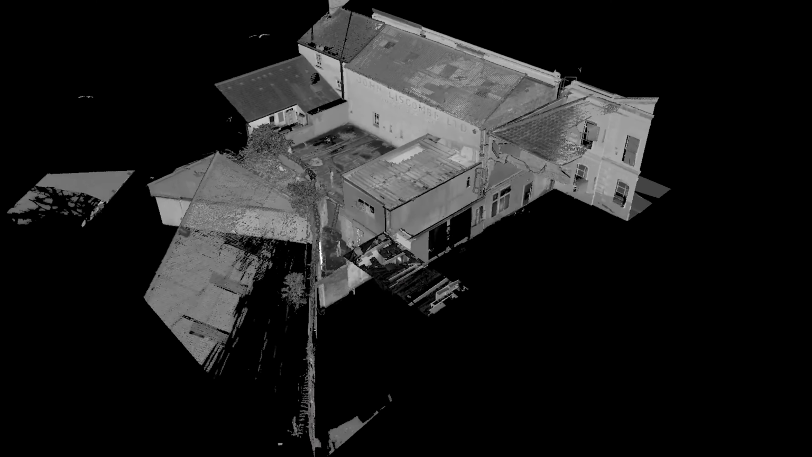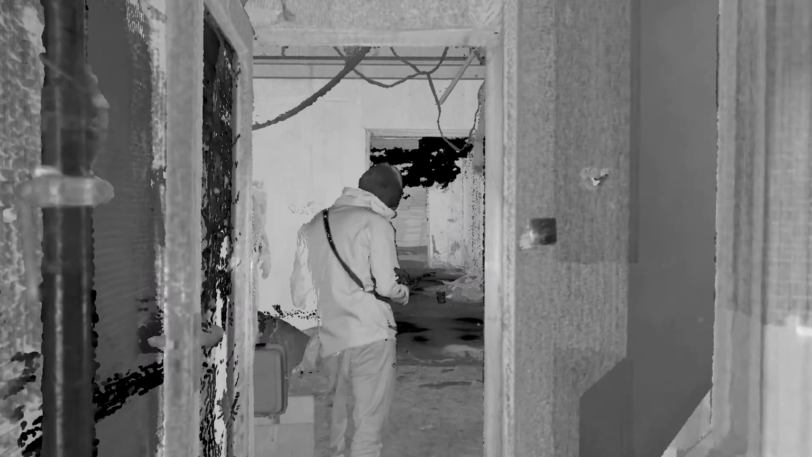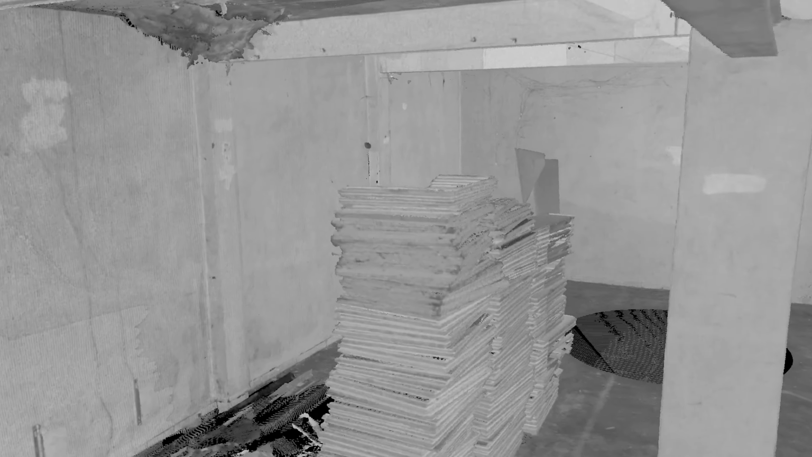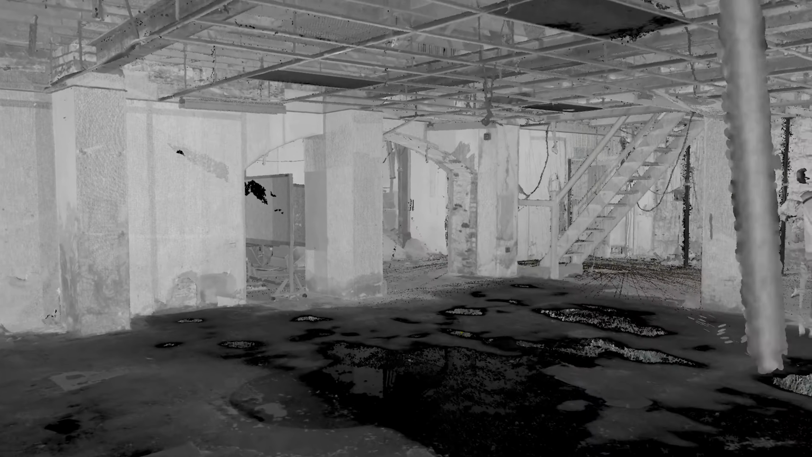So we've imported all our data into Cyclone Register 360, linked it all together, registered the data and positioned it on an OS grid. So as you can see, the data itself is all black and white. We opted not to take photos with the RTC because we felt that it was so dark in there that there was no real benefit for taking photos, and actually in some ways the black and white imagery is more clear, it comes out better.